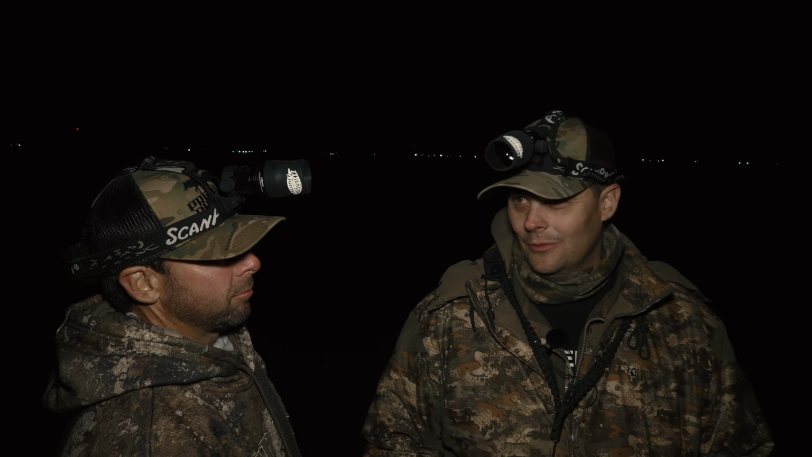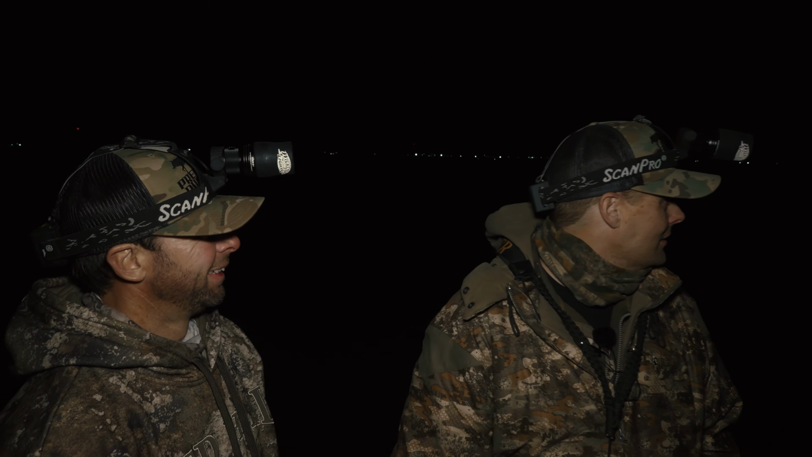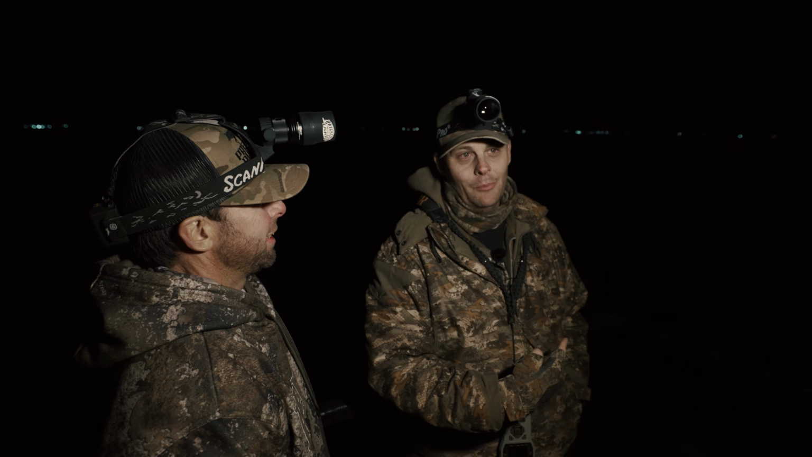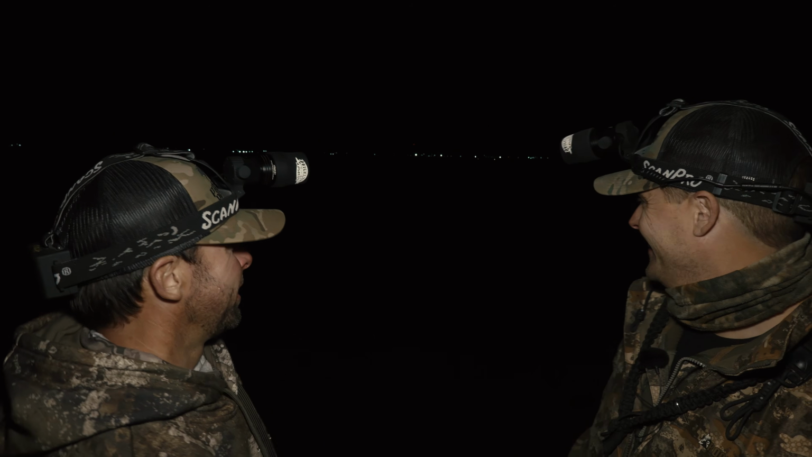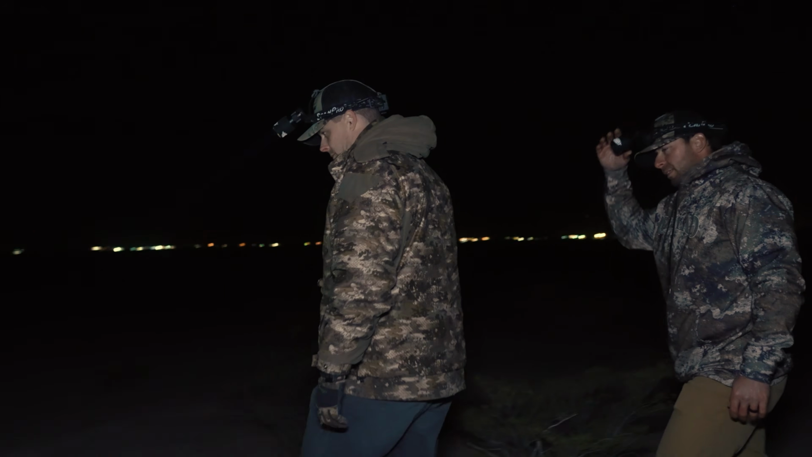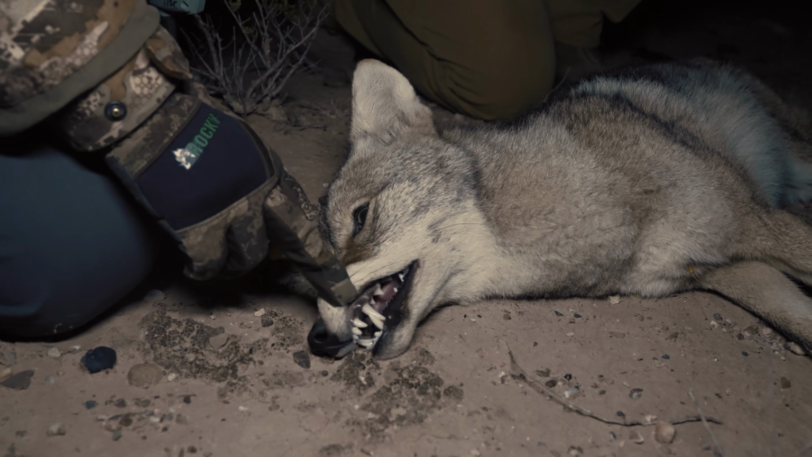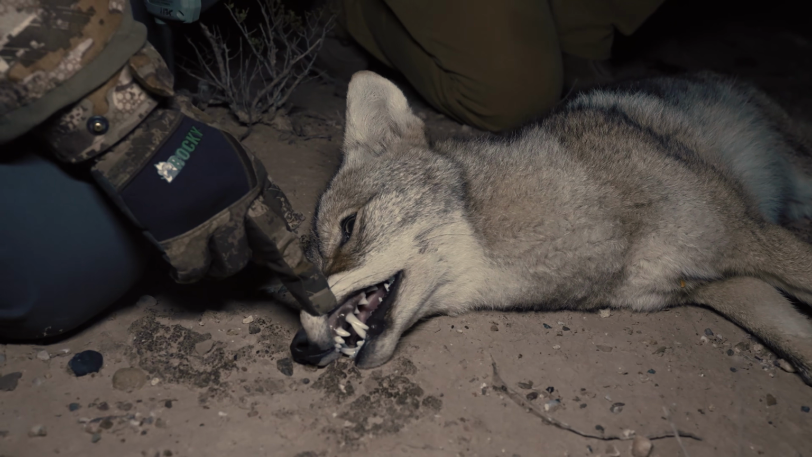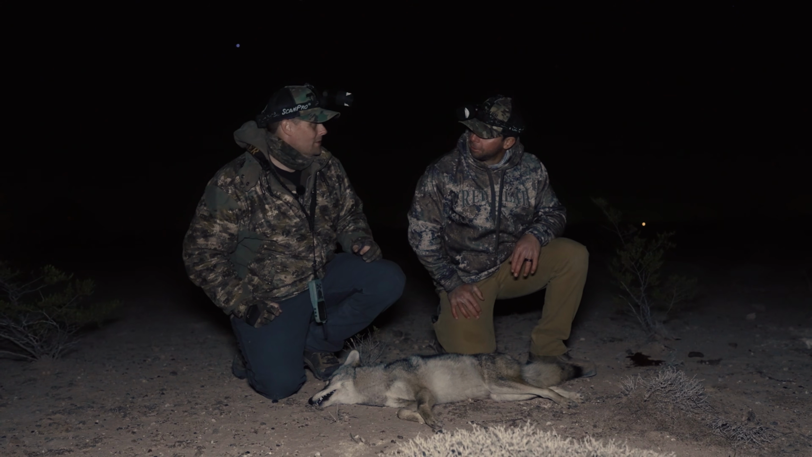I made the comment on the way here, we haven't called in a kit fox yet. And then we called in that fox. That was pretty cool. That fox came into Pound Town. I don't know what he was thinking either. That's fun. That's coyote hunting. Good stuff. I thought that was gonna be a little pup. He's bigger up close. He's not a pup, but he's only a year or two old. Male or female? Female. That one gets the award for the dumbest one of the trip.